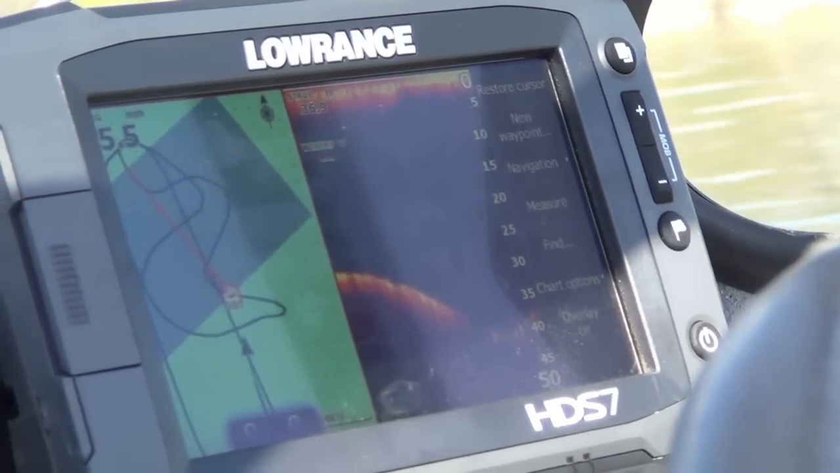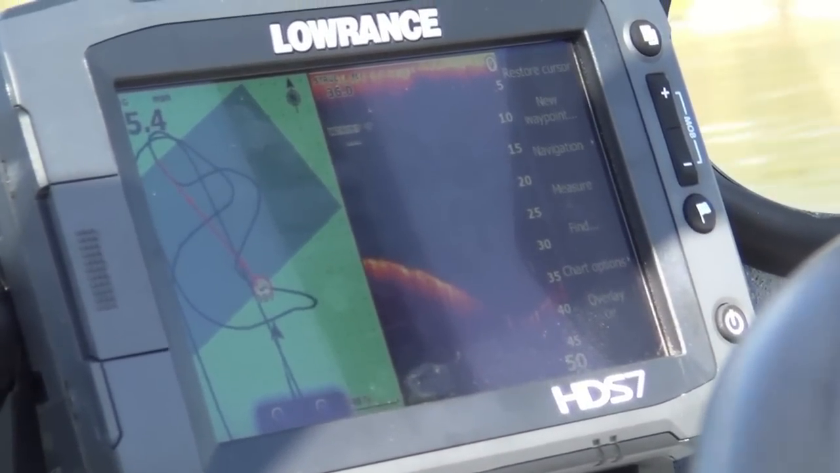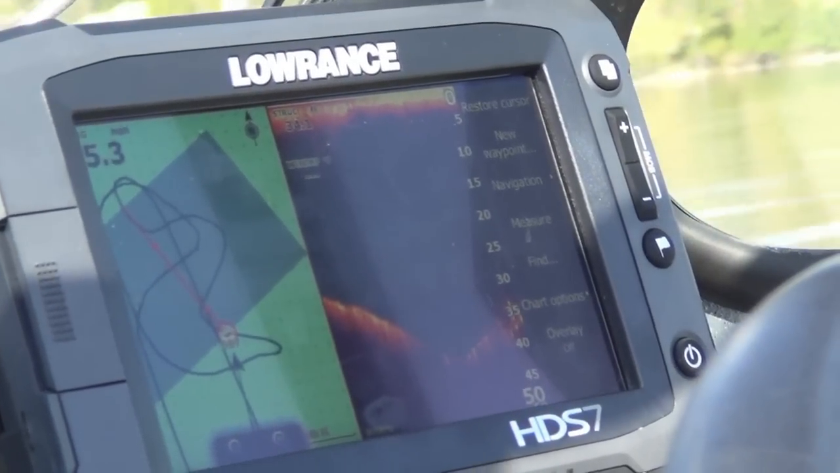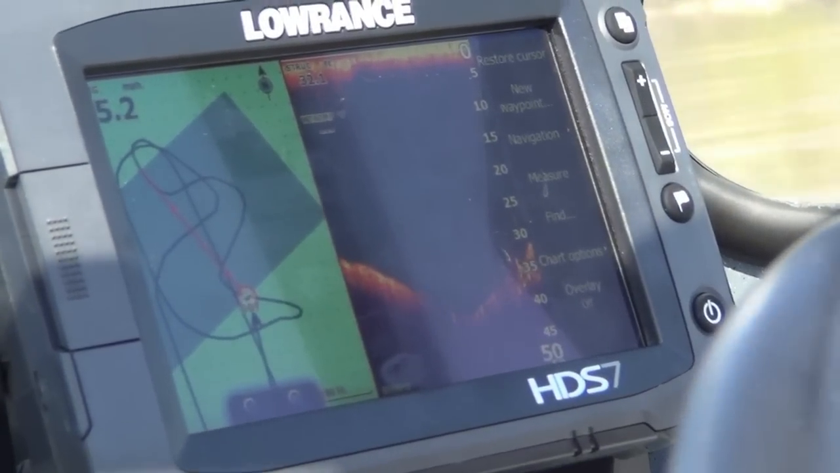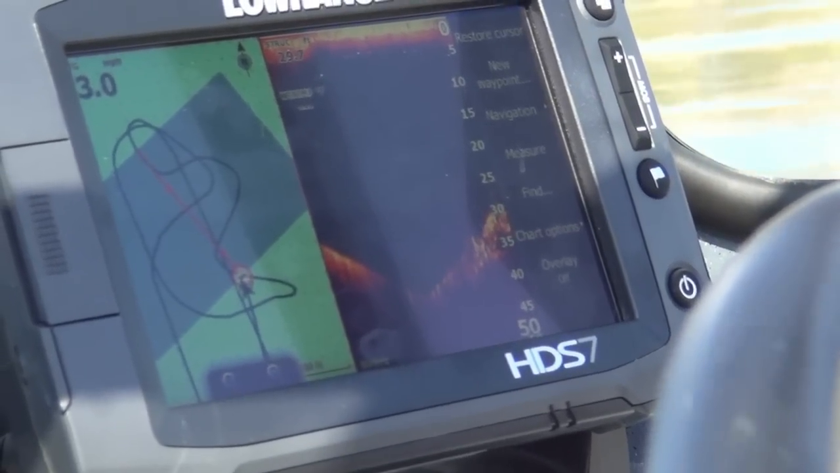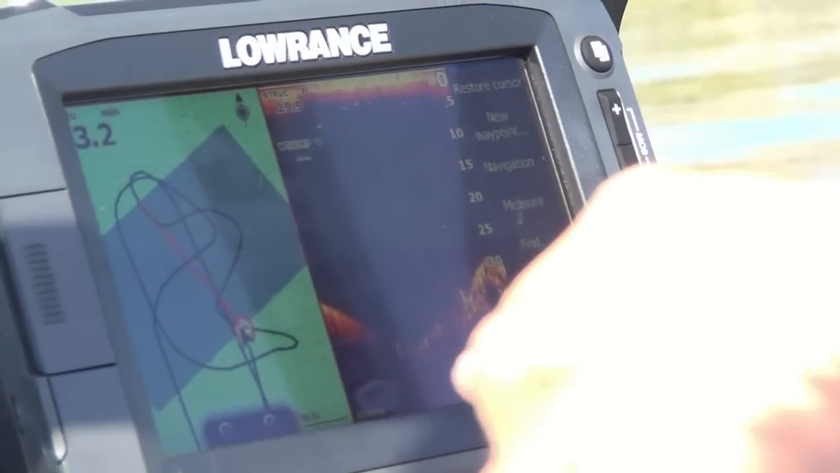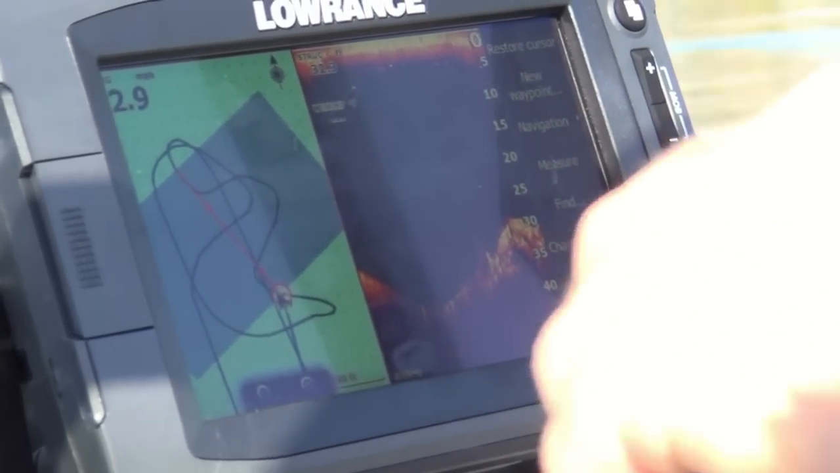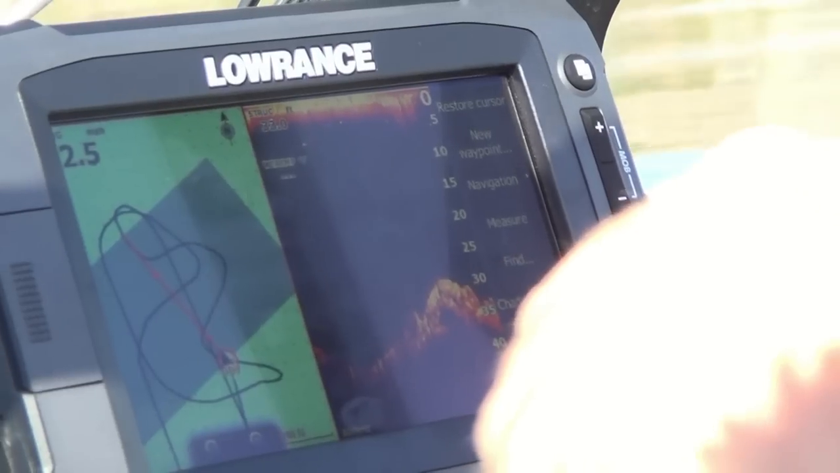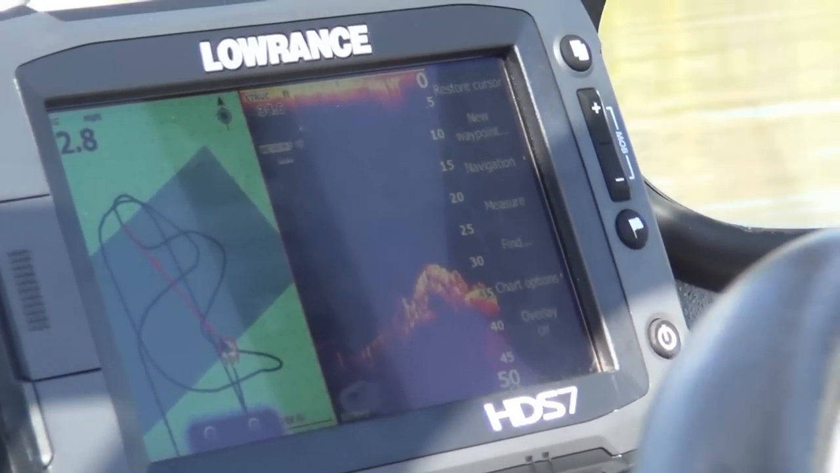See, we're going pretty quick here, so the structure scan is not picking it up. But once we get close to our waypoint, and as you say, the slower you're going, the clearer that image is. There's our little gully. Here it comes.